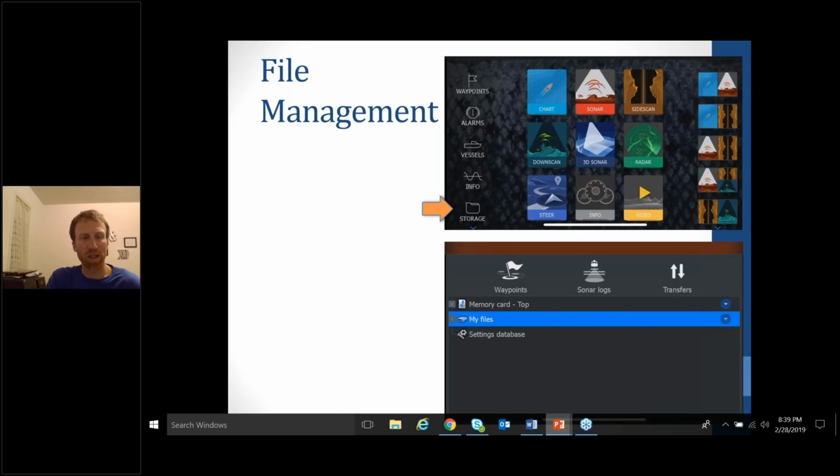File management. This is something that I used to not really do too much, and I would be one of those guys that had 15,000 waypoints on my Lowrance unit, and it was getting to the point where it was clogging everything up, slowing everything down. Probably not 15,000, but it seemed like it, because I would literally never delete waypoints, and I would keep adding to it.